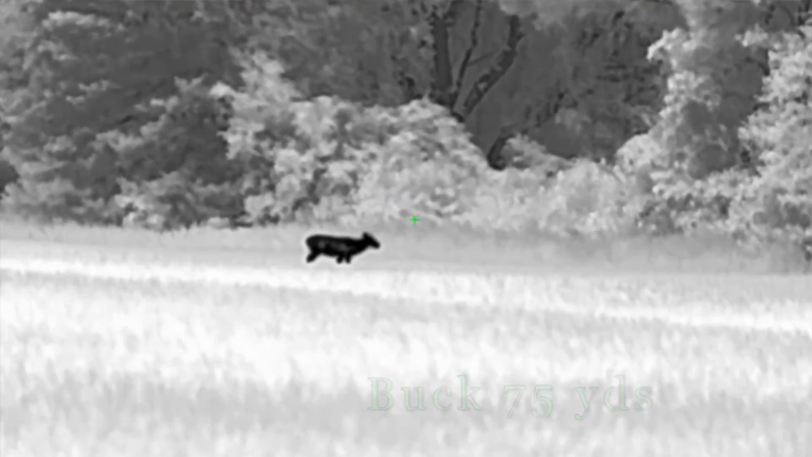Last thing I want to cover is who I really think this is going to be good for. To me, because of the image quality, because it's a 640, that 3.5 power, if you're a coyote hunter and you are shooting longer distances at coyotes or predators, this is going to be an excellent scope for you. Definitely gives you the ability to reach out there and touch. Definitely allows you to zoom in and still maintain really good image quality.